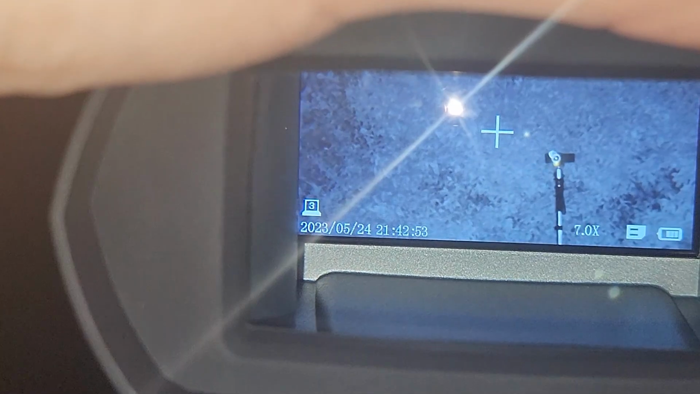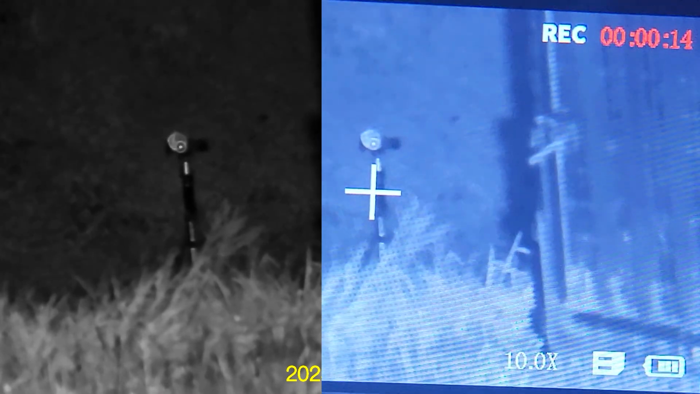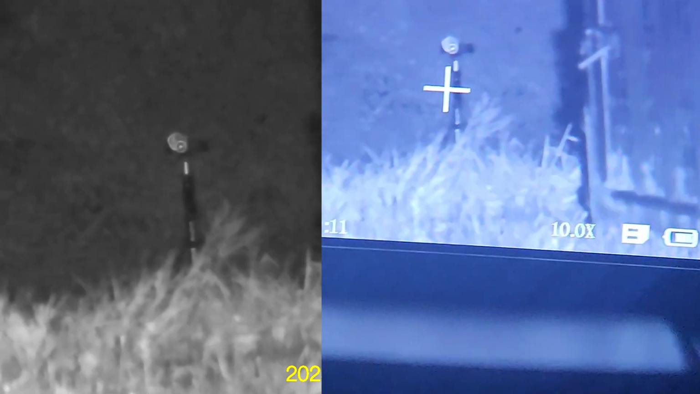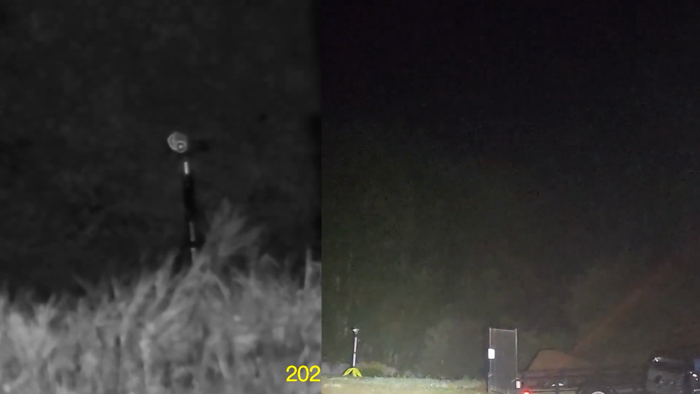Okay, now we're going to zoom out. You can see I am very, very far away. It's hard to see, but let's back this up. Okay, we can see from the binoculars right here, we can see the camera plain as day. And let me just show you.